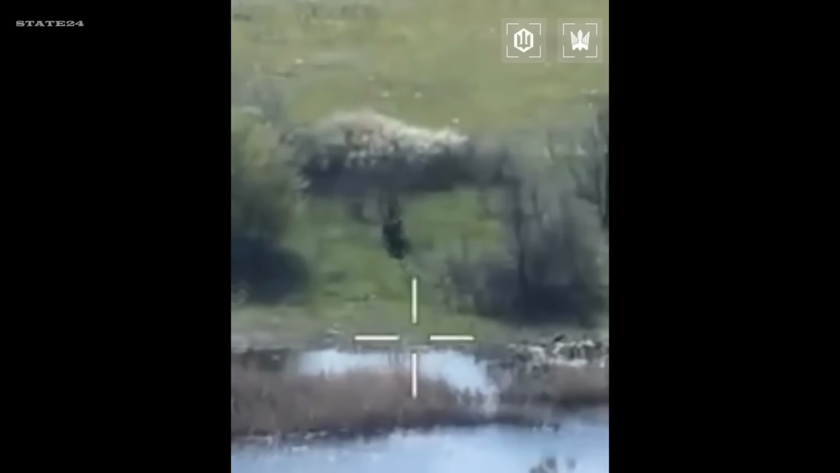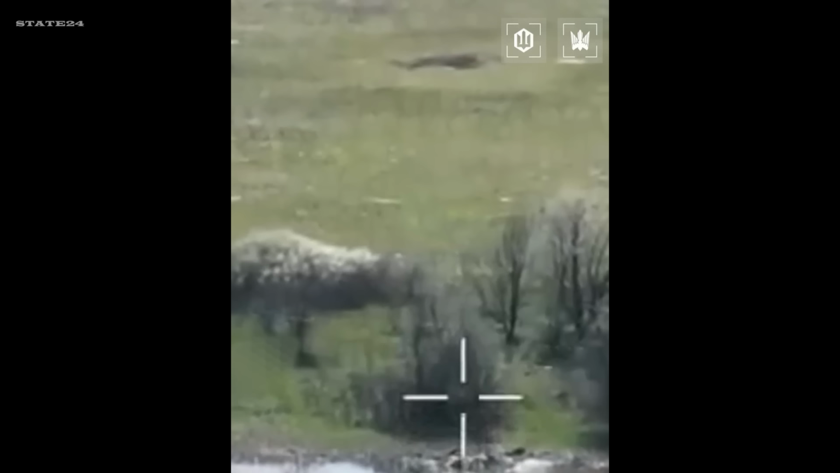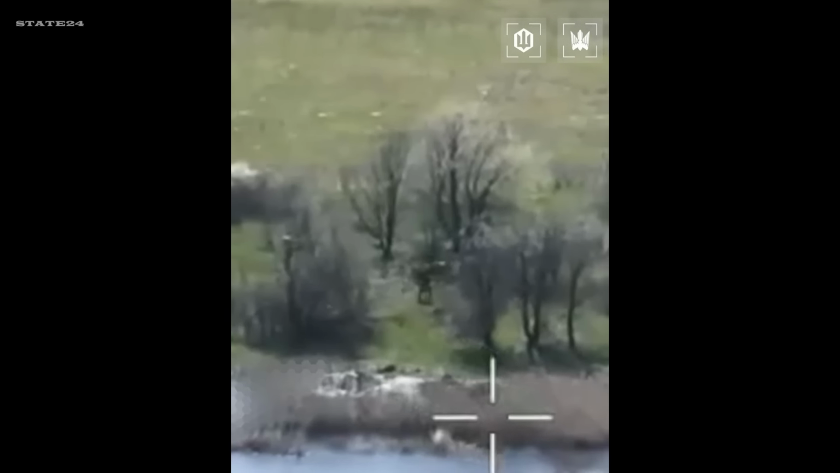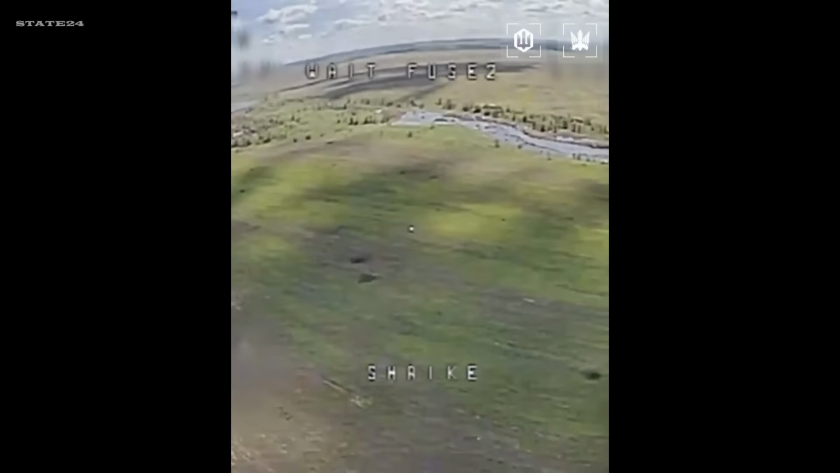In this footage, we once again see a soldier walking alone. Unaware of the drone approaching him, he continues moving across open terrain. Within moments, the FPV drone will reach the Russian soldier.